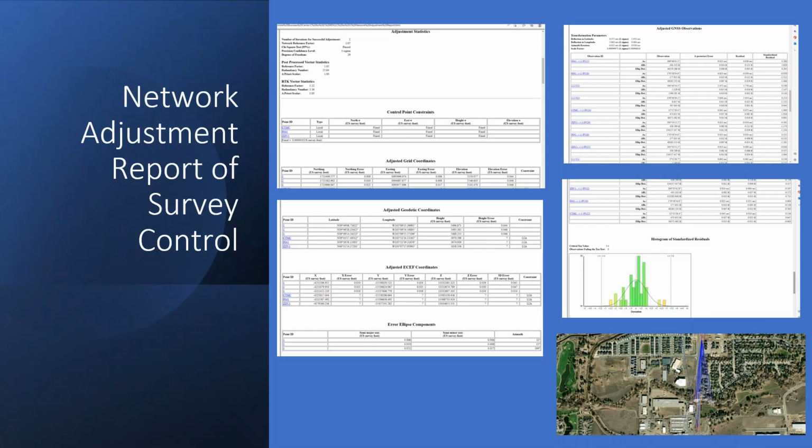Next slide. Here's a copy of my network adjustment report. Again, I have my error ellipse components at the bottom, all of my adjusted grid values. We did this initially, at least on state plane, the adjusted geodetic latitudes and longitudes, and the adjusted Earth-centered Earth-fixed 3D, which I'm hoping that sometime in the future becomes a global coordinate system instead of using antiquated ones. And then we have our observation data and my little histogram of